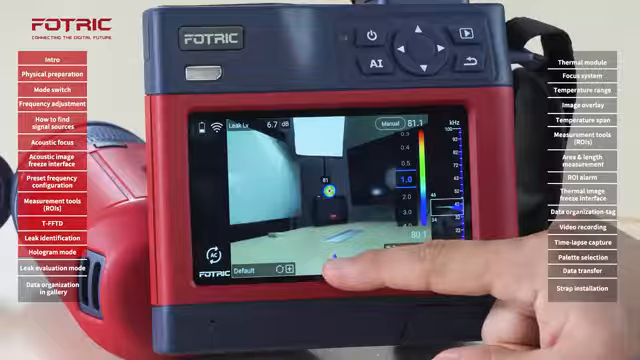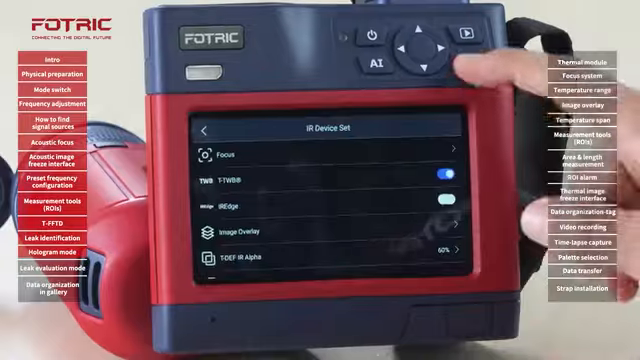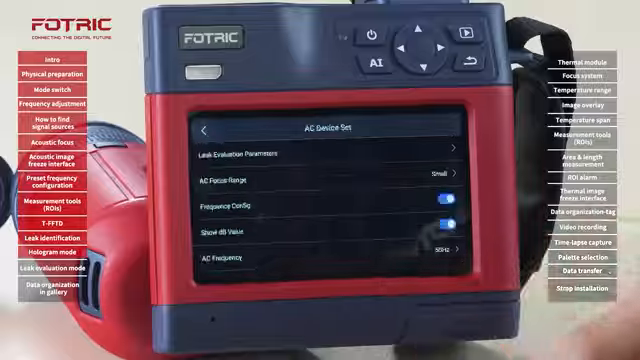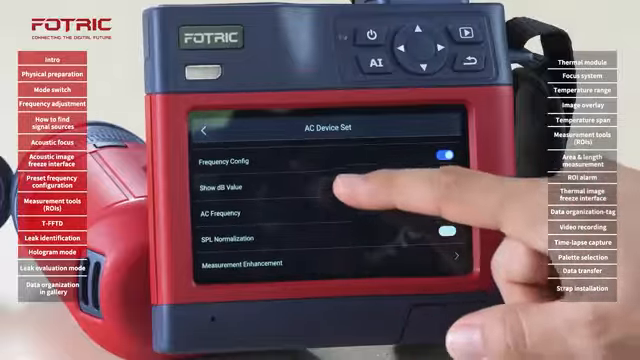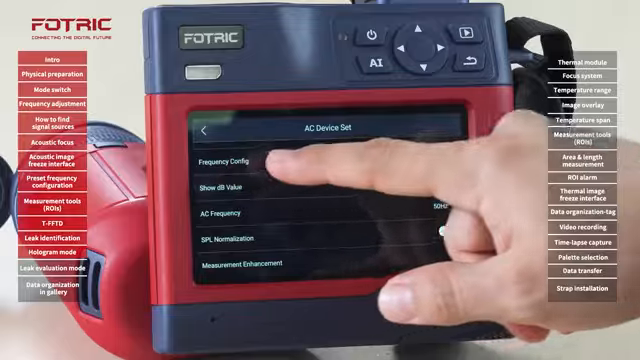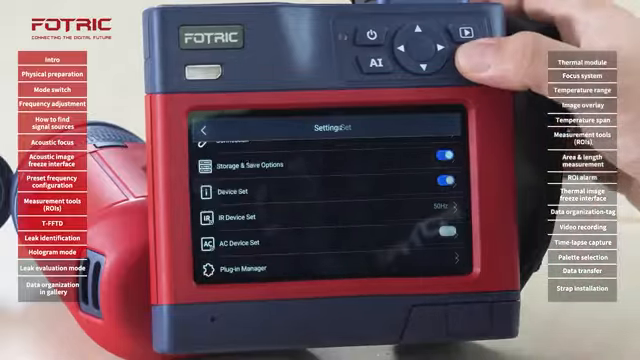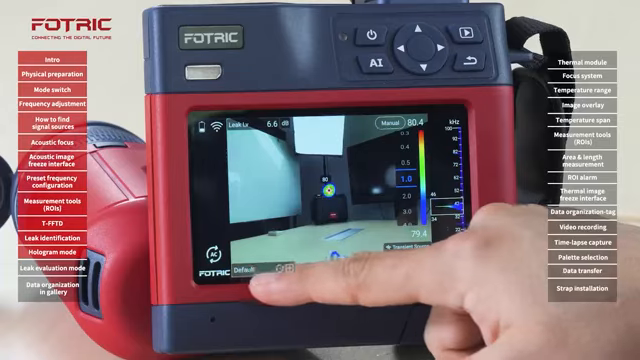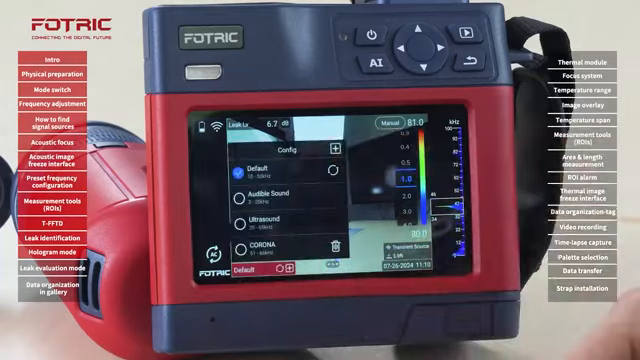I want to make sure that I go to Settings, Acoustic Camera Device Set, and then I will tap on Frequency Configuration right here. Right now it's already turned on, which means that on this bottom interface, I will see the Add button.